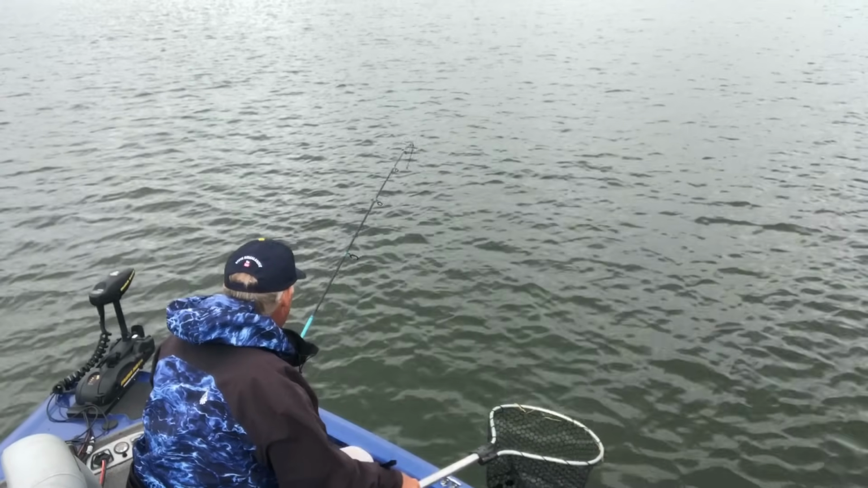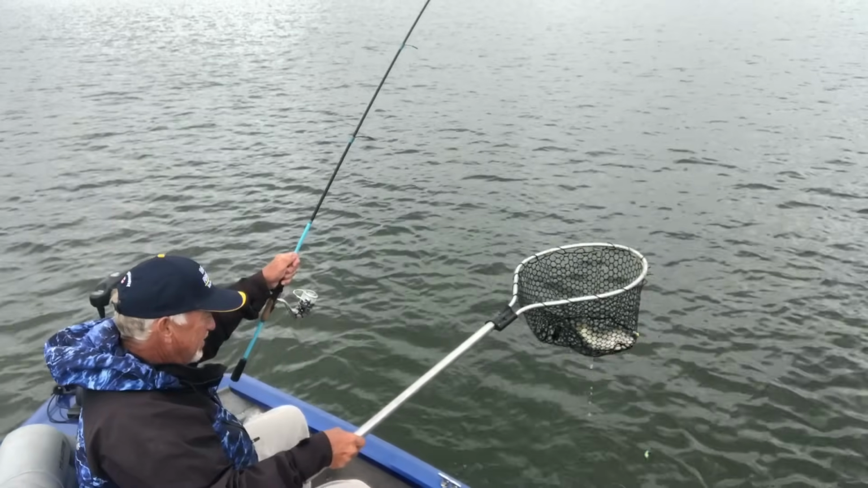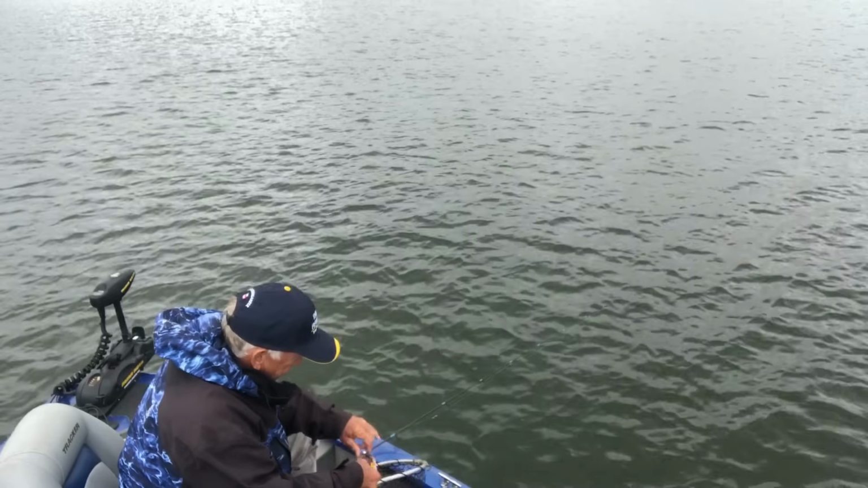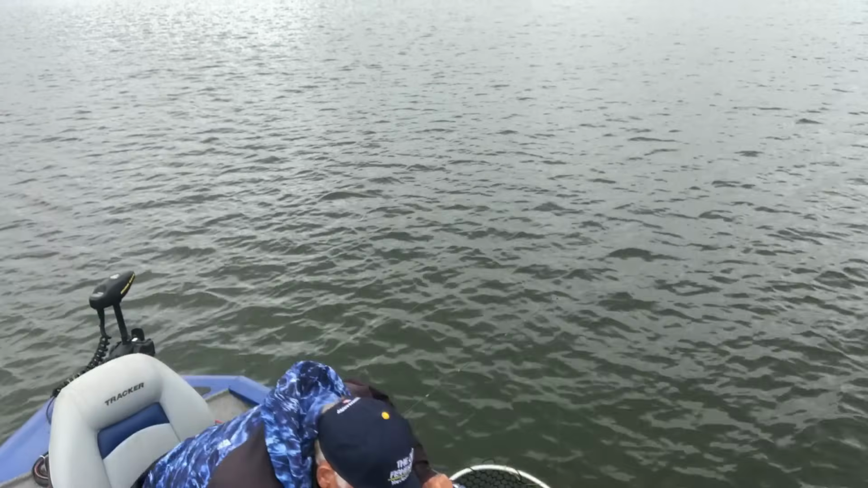Let's see if we can get him. Let's see if we can get it. I knew that bass. Ain't that big, but it's a bass. Now, that's a good one for supper right there. That's about a pound and a half, 2 pounds. That's a good eating bass.